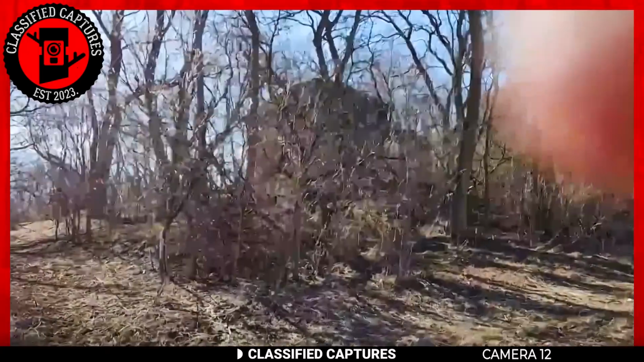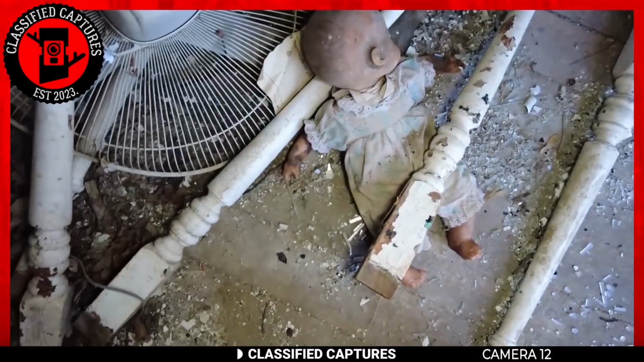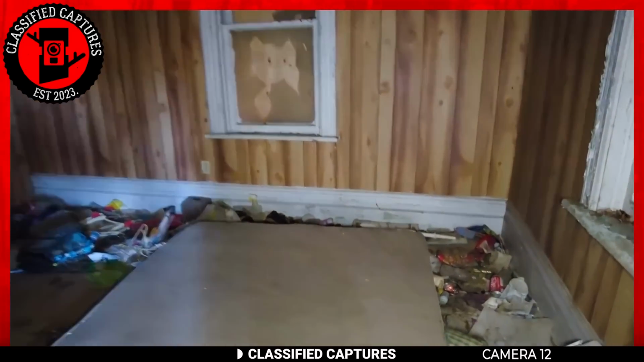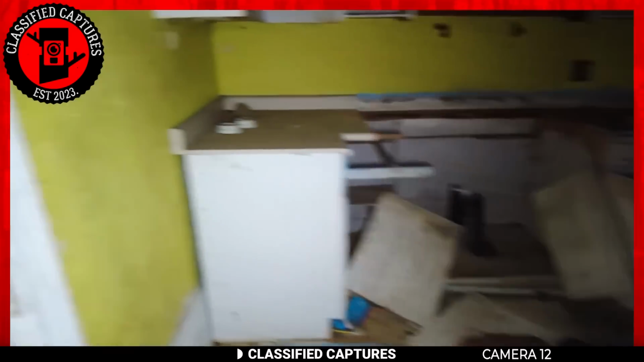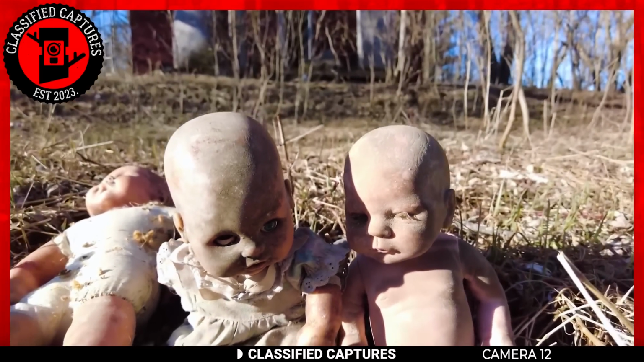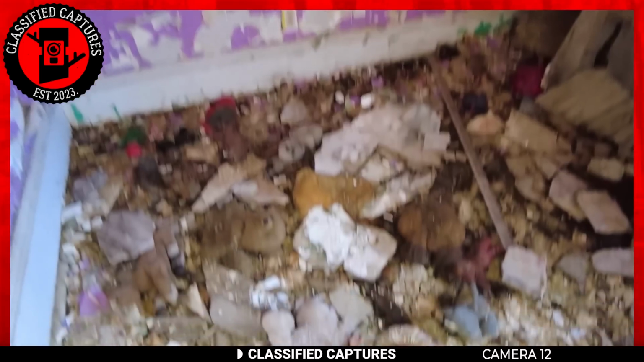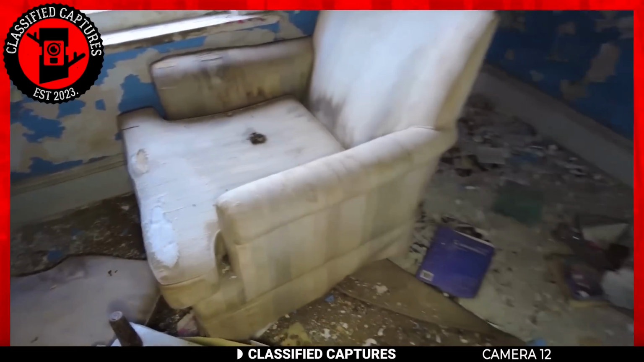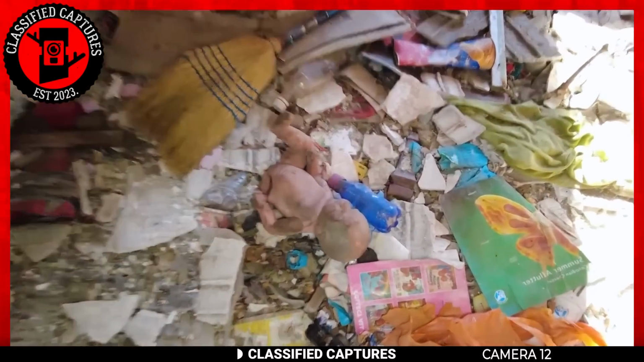Isolated from the nearby town and neighbors, the house now sits abandoned, teetering on the edge of decay. Cracked walls, peeling paint, rusty furniture, and dusty bathtubs create an eerie atmosphere. The lawn is a canvas of discarded dolls, each one having seen better days. If there was ever a place that could be called haunted, this might be it. It leads to questions that tread the line between reality and the supernatural.